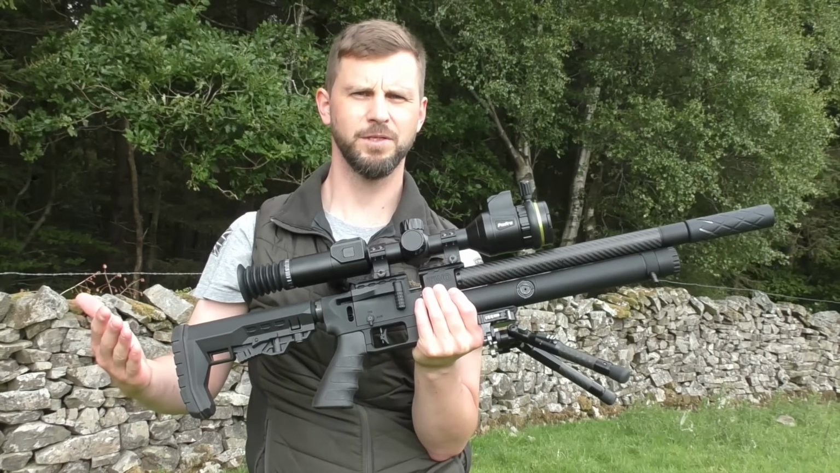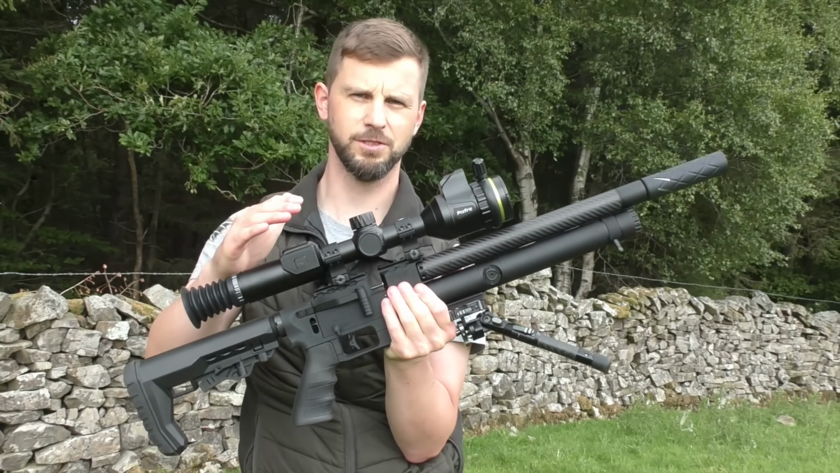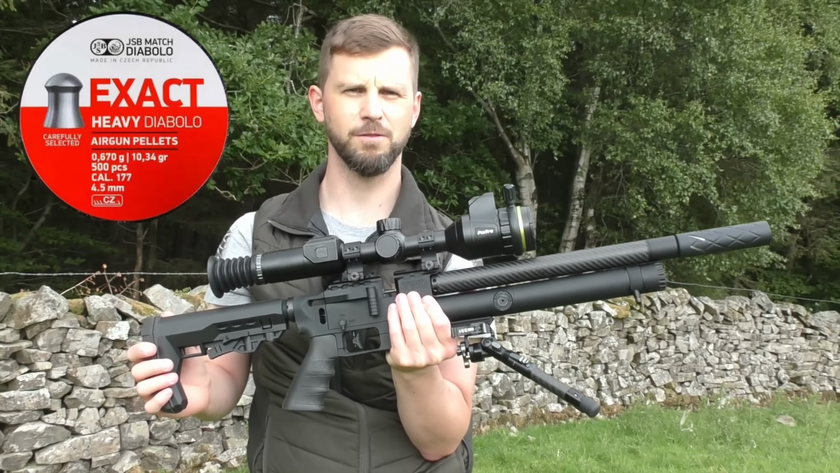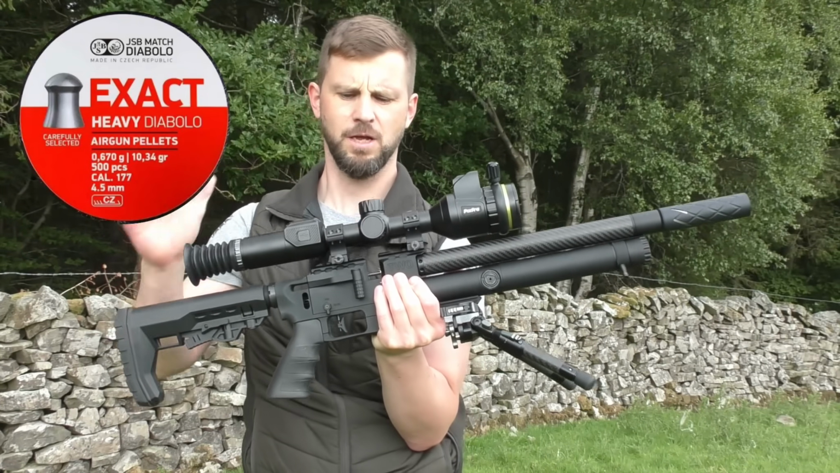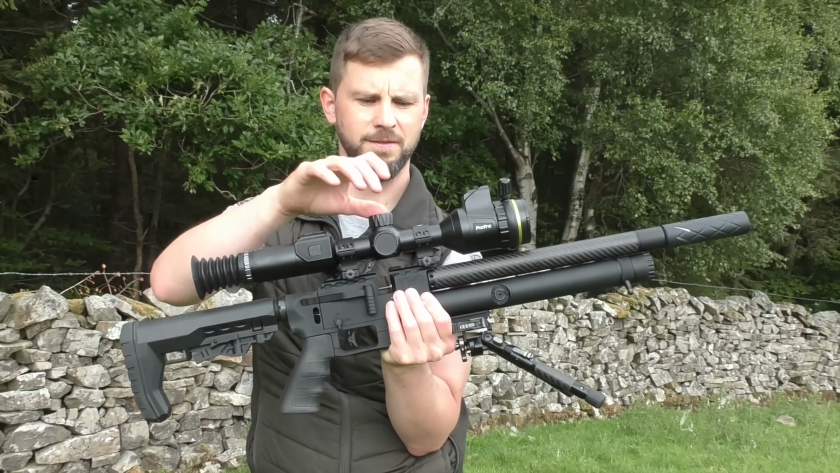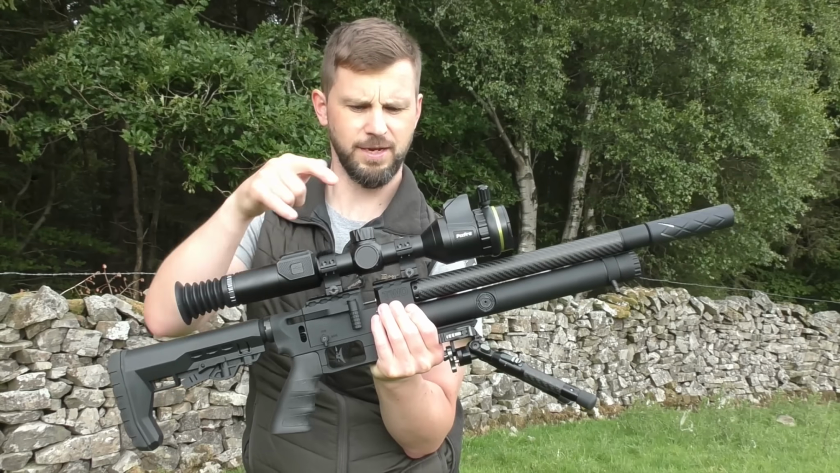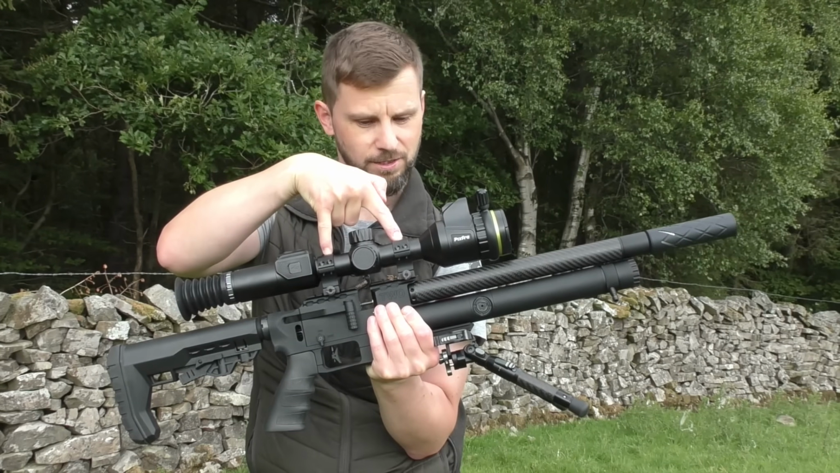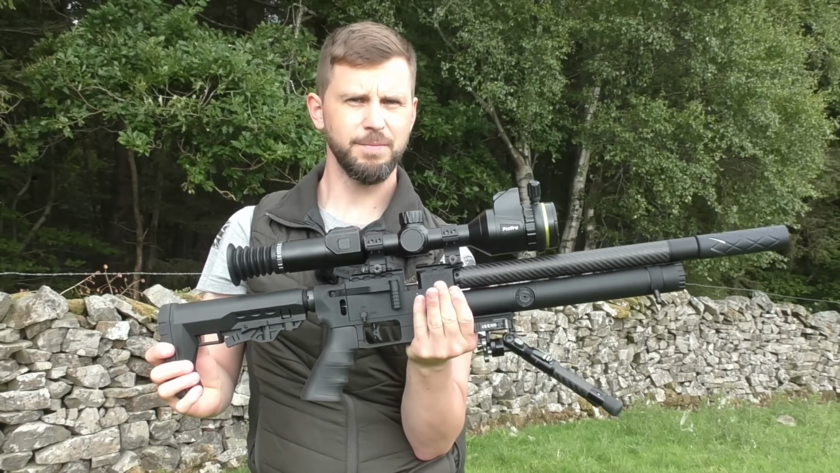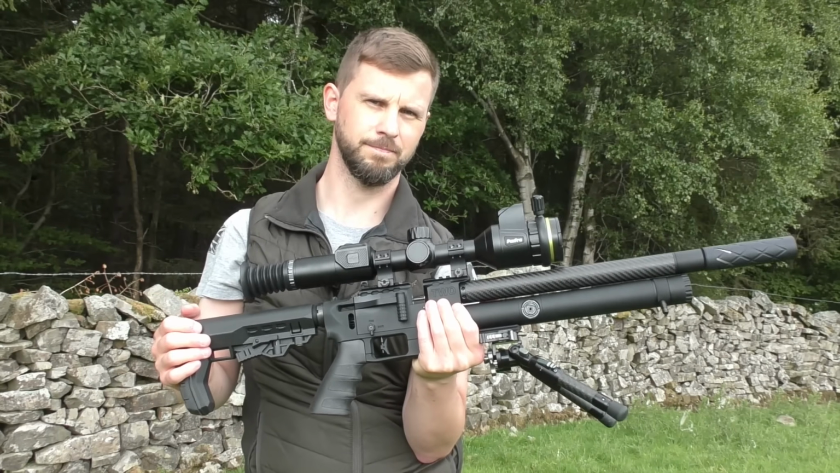The equipment that I'm using today is an Epic 2 in .177 sub 12. It is currently shooting JSB 10.34 grain heavy pellets. On top, I have a Pixfra Volans digital scope. This is a 30mm tube, so you will require scope rings. I've currently got some Sports Match rings on here. Please let me know your thoughts about all the equipment that I'm using. I'm really interested to hear them.